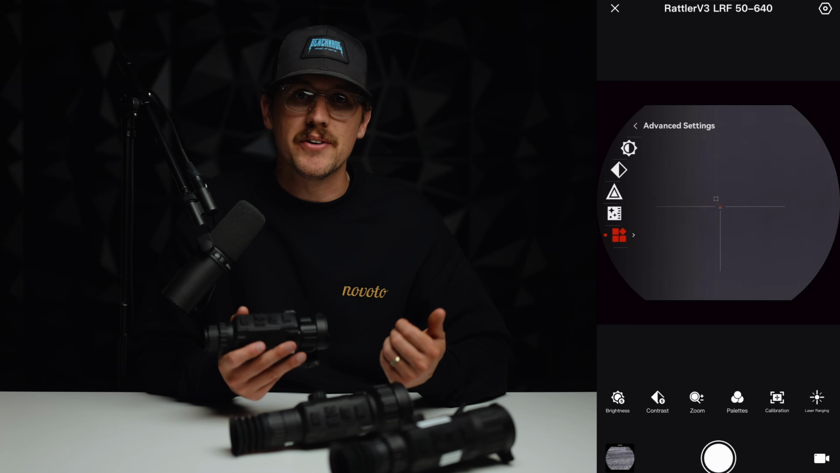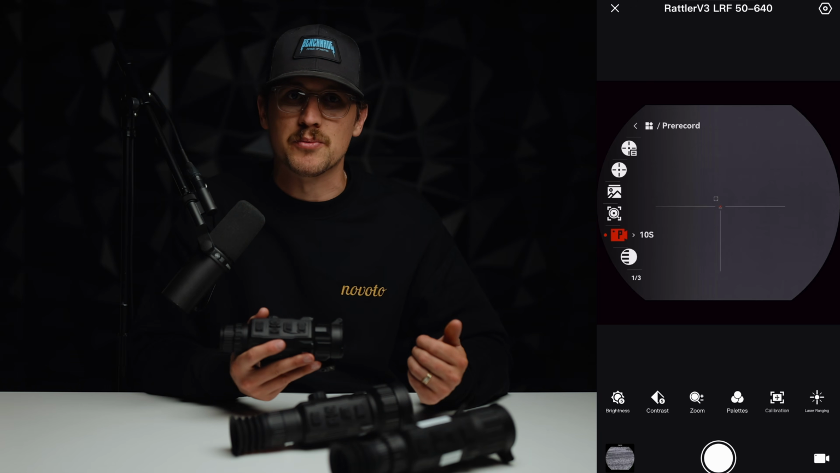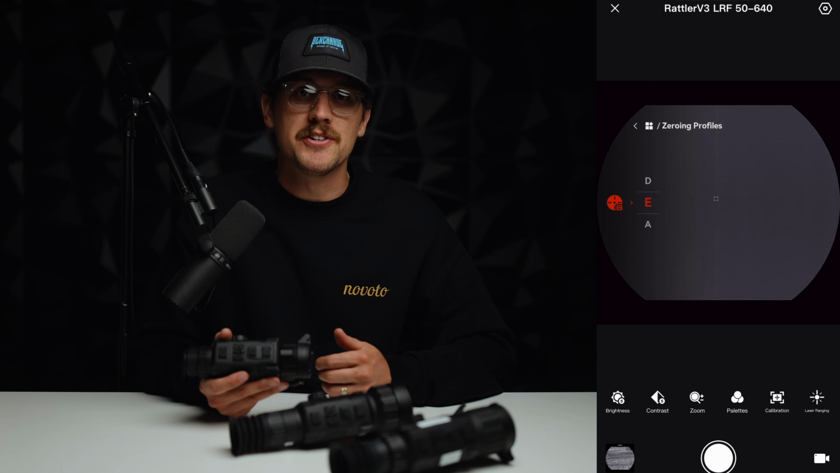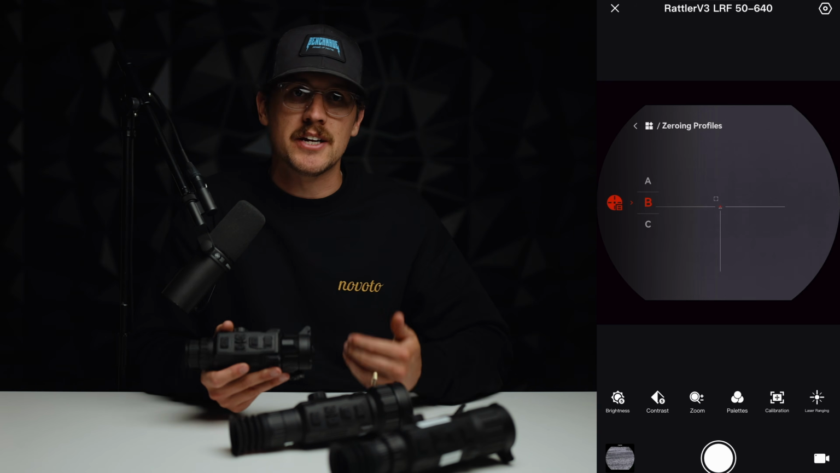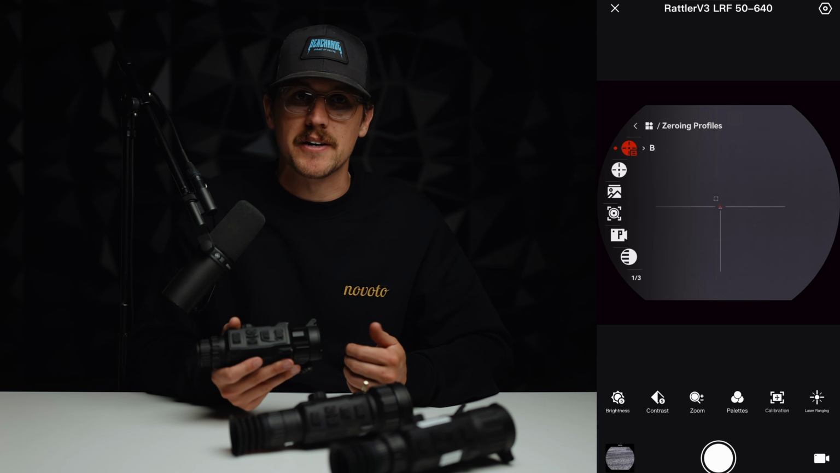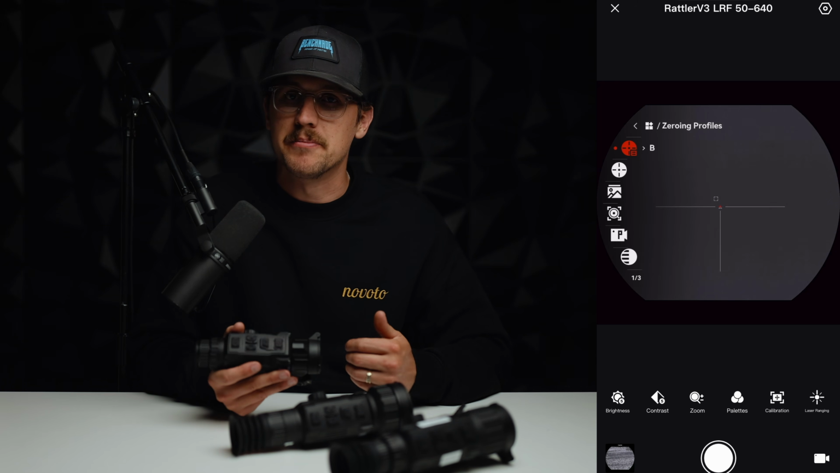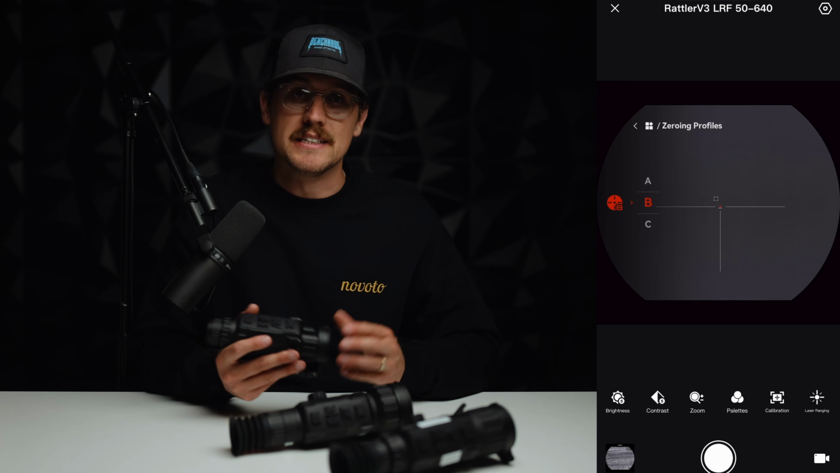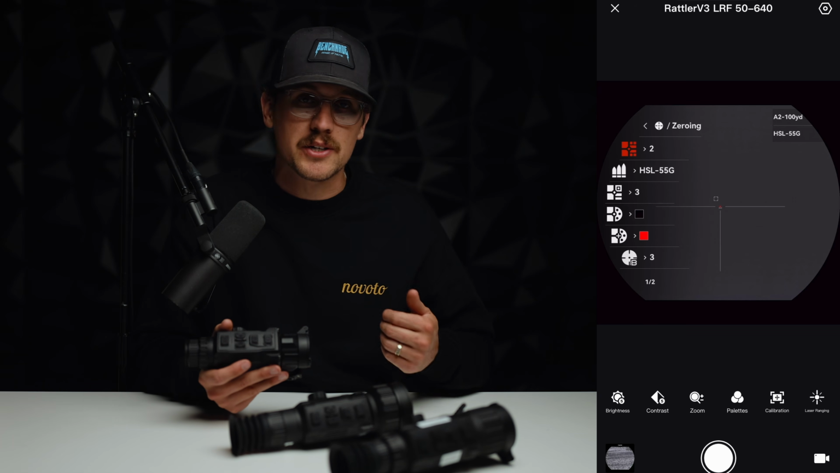Jumping into the menu, you have your basic settings on the first page, then moving into the advanced settings is where you can customize the optic to fit your needs better. At the top you have your zeroing profiles, which allows you to make multiple profiles, which can change all of the settings we're going to talk about. I use profile A for my 55 grain HSL ammo and profile B for my match grade 77 grain SIG ammo, which allows me to create zero profiles for both types of ammo, which I honestly think is really cool that you can do that.